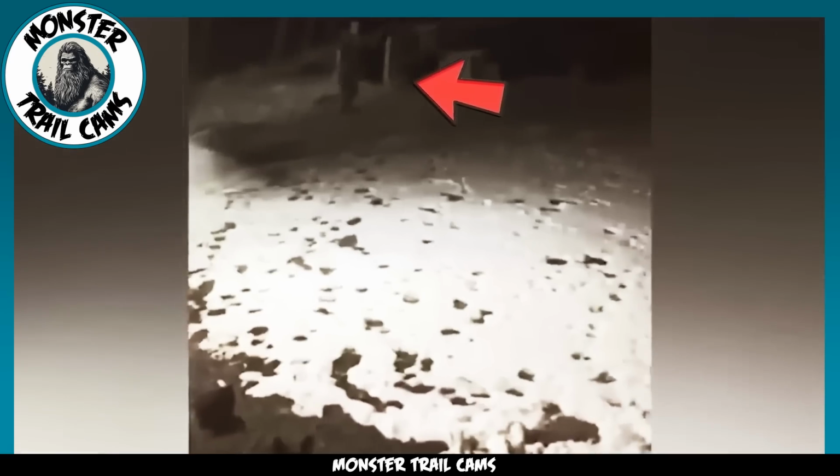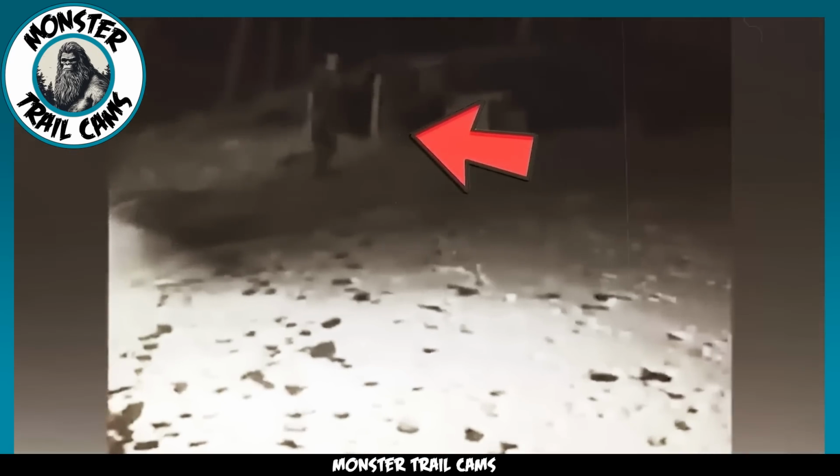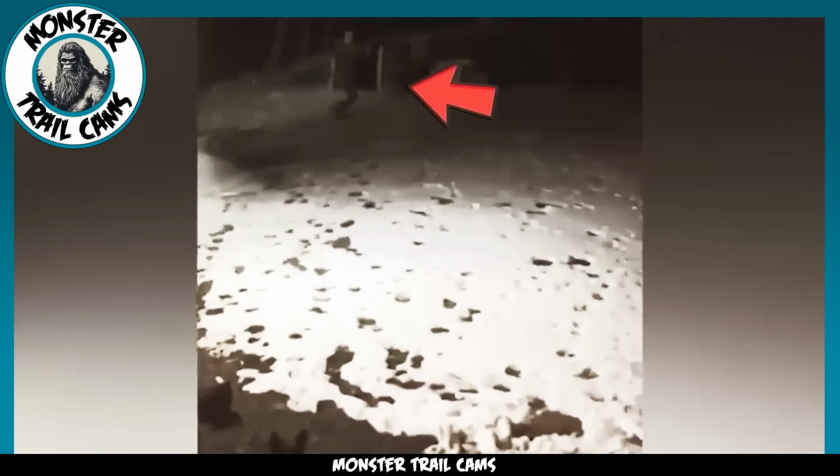As the person is running, they suddenly fade from the video, as if they weren't even there in the first place. Could this simply be a glitch in the camera, or did we just witness a spirit darting across the frame? If we take another look at the person, they appear to be entirely black, like a shadow. No clothing can be identified, making it more likely that we are witnessing something supernatural.